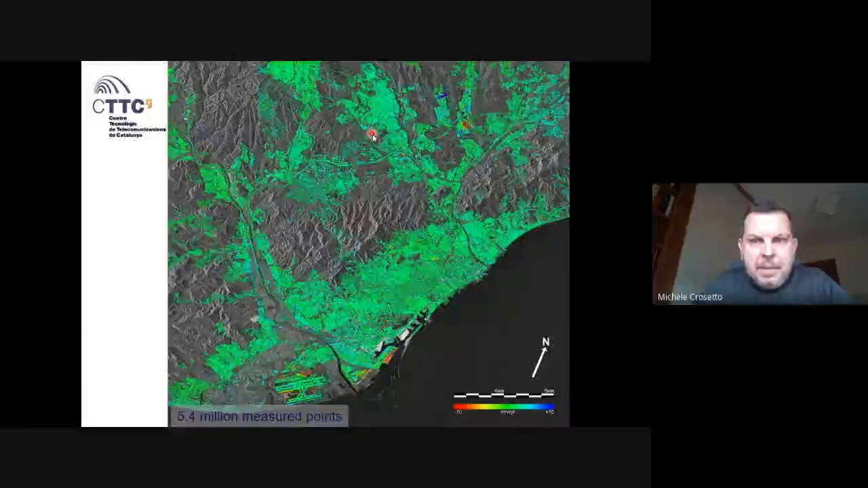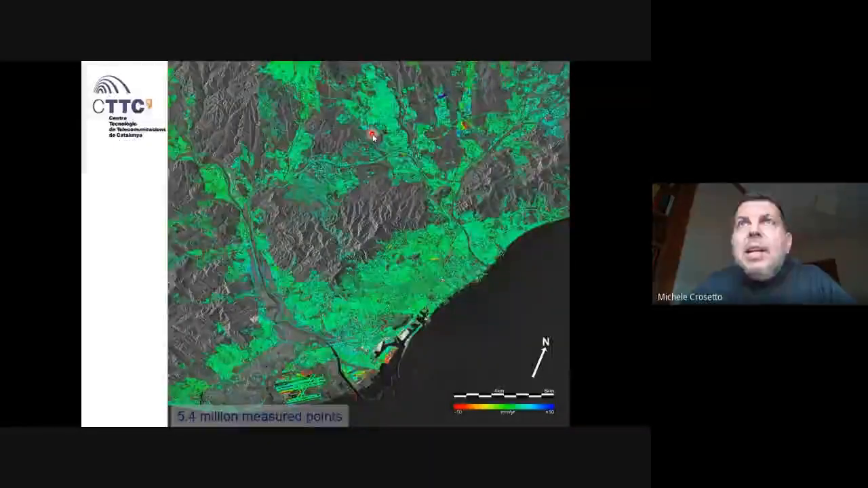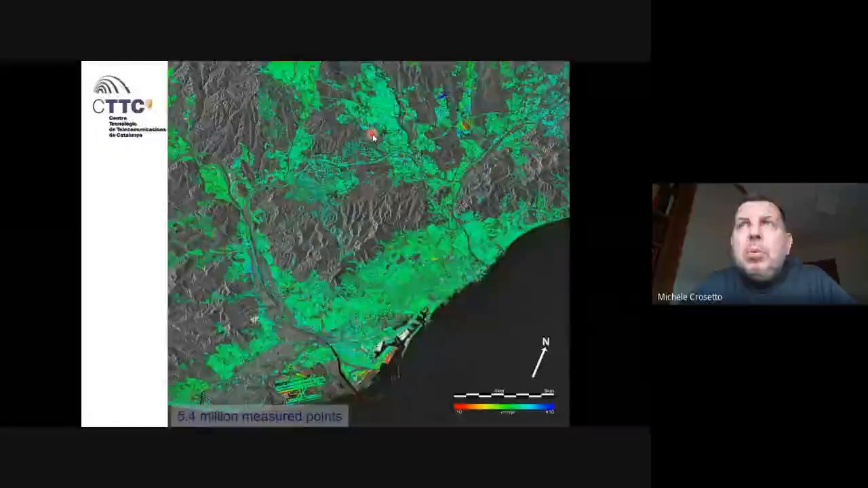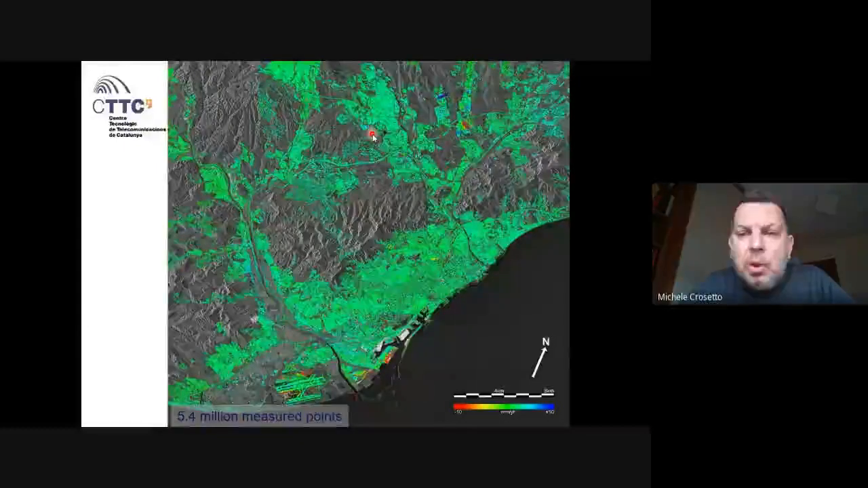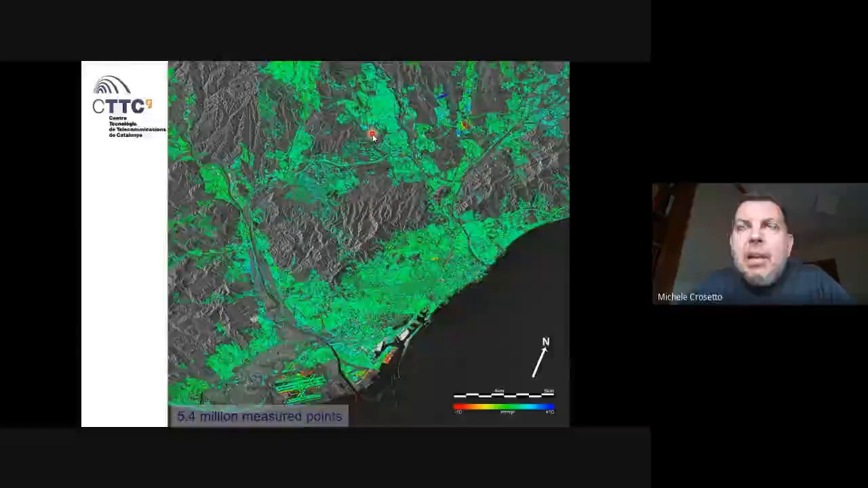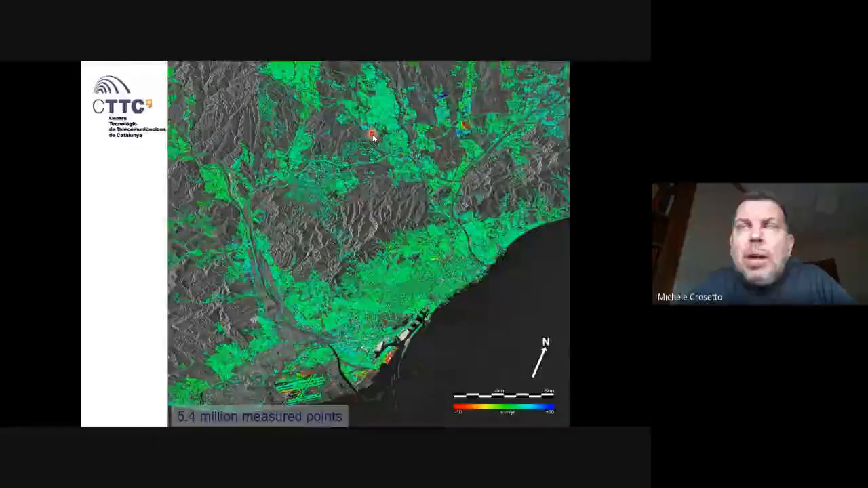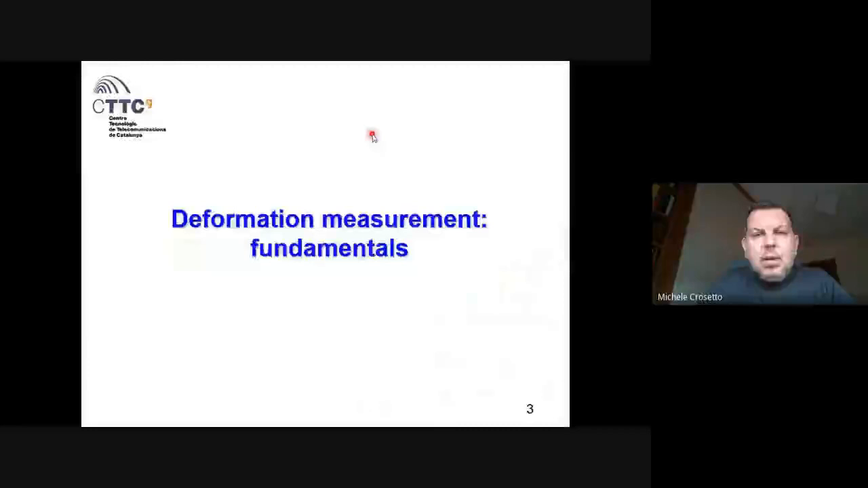Well, by the way, this type of product covering the entire Barcelona area: there is an ongoing project to generate this type of product for the entire Europe. This project is ongoing, and the delivery of the first product will be in 2022, so in 1 year time from now. So let's go back to the deformation measurement.